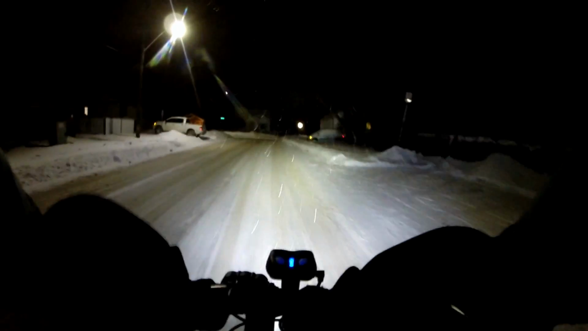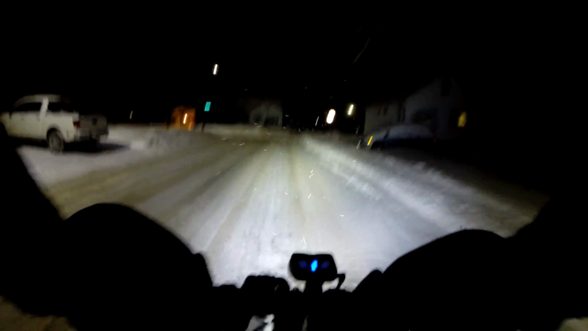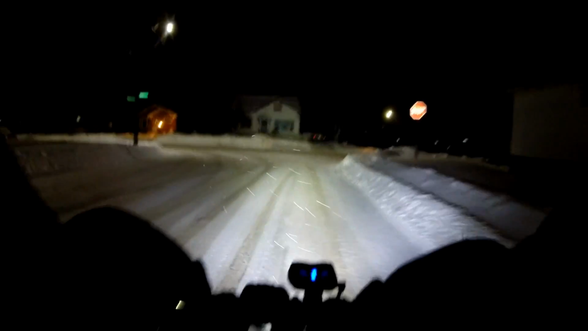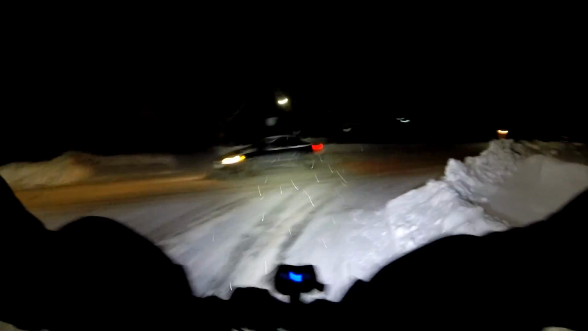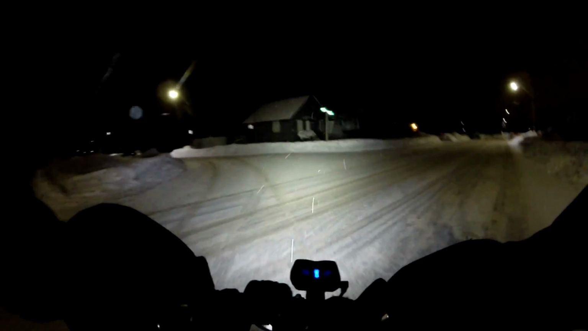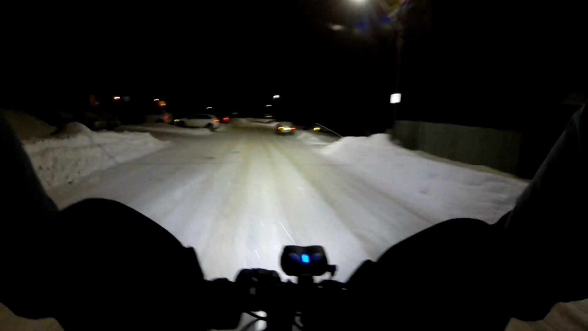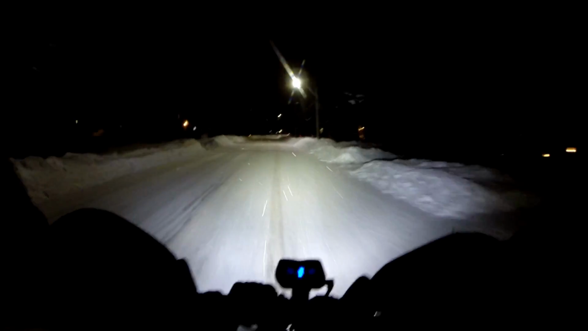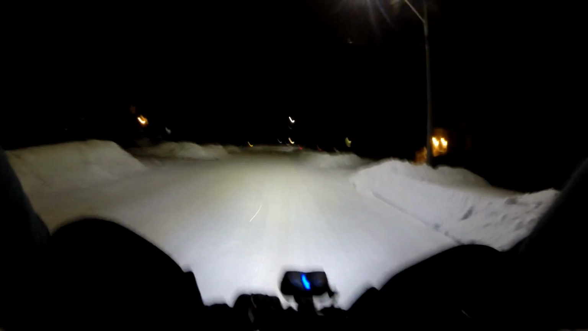The forecast says we're not supposed to really get an accumulation from this, but 2-3 days ago we got a decent little dump of snow. So we're definitely back to winter wonderland status here, and some real winter temperatures. I think we saw minus 28 Celsius 2 mornings ago.